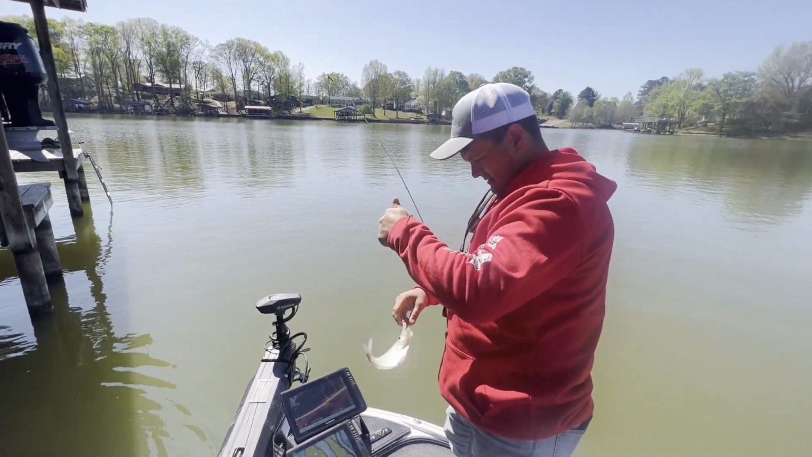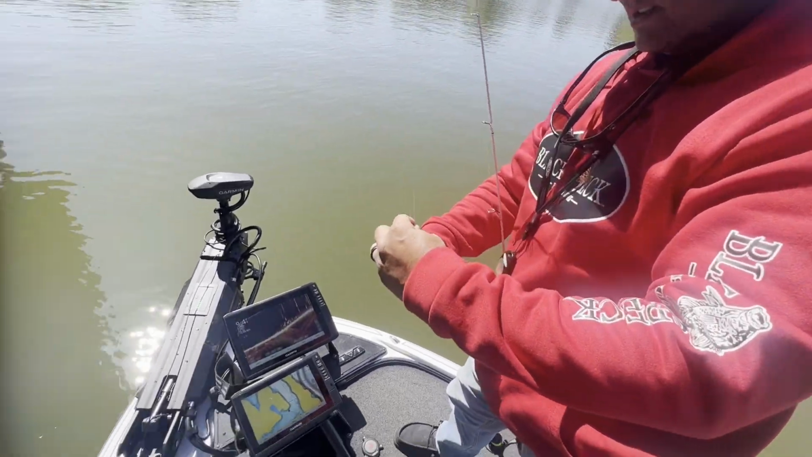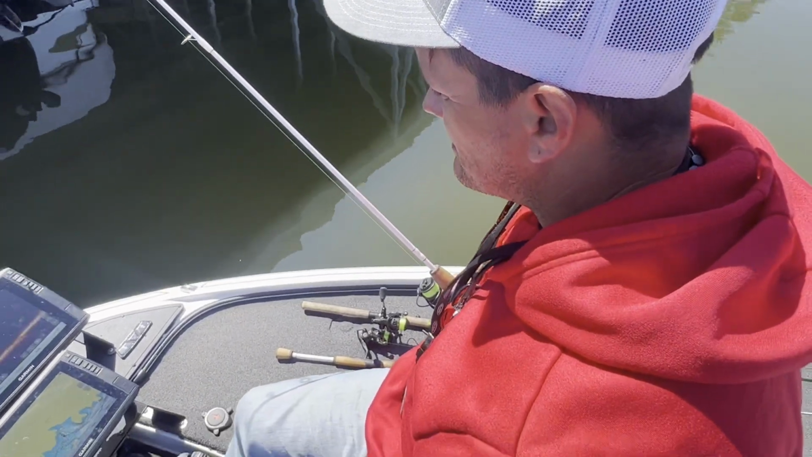Finally got one to bite. Sometimes you gotta talk them into taking a boat ride. Think we can get to any of them? I'm pretty sure we might be able to get to a few of them.